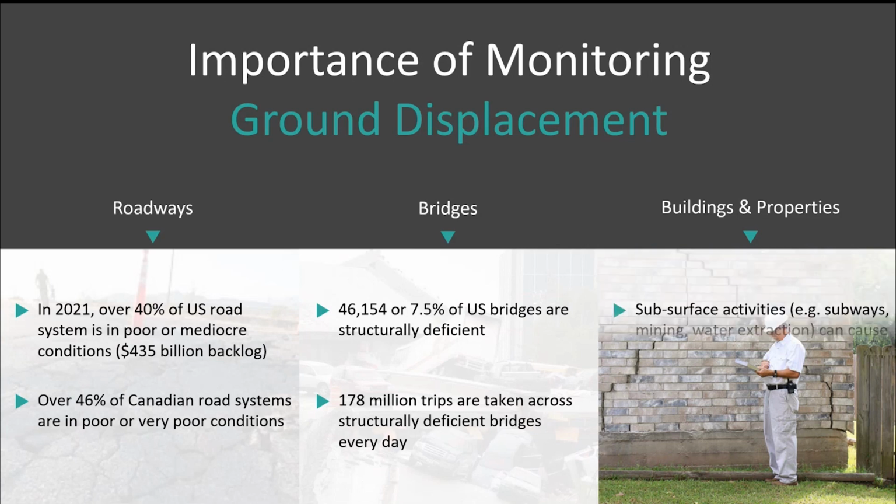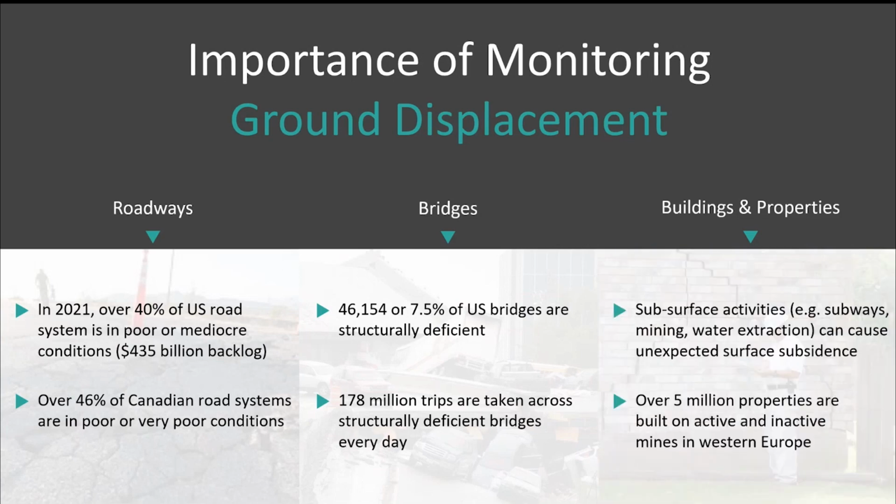So that's very important. Now we look at buildings and properties. A lot of buildings and structures, and of course the infrastructure around them, are built on top of underground areas that are impacted by subsidence or that cause subsidence. A lot of these subsurface activities might include construction, perhaps subways, mining activities, water extraction, and oil extraction. A variety of these man-made activities can cause unexpected surface subsidence. Of course, there are also a number of natural causes of surface subsidence that can impact these buildings, which we're going to get to in a little bit.